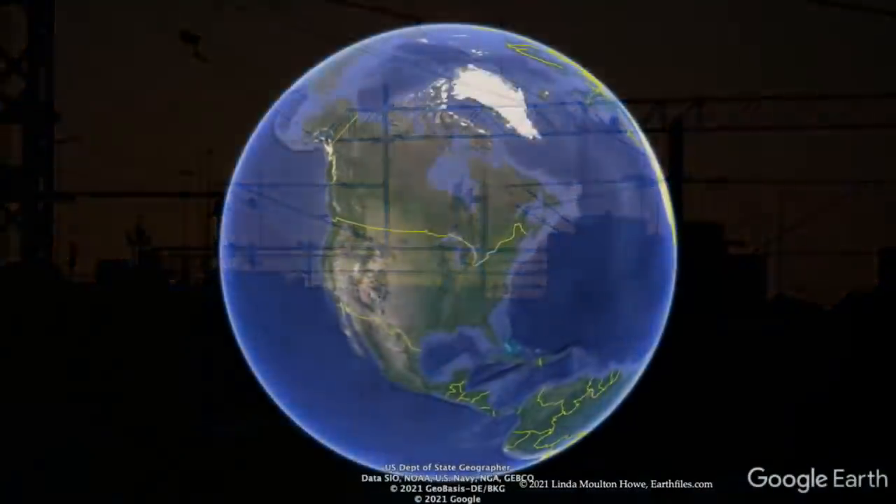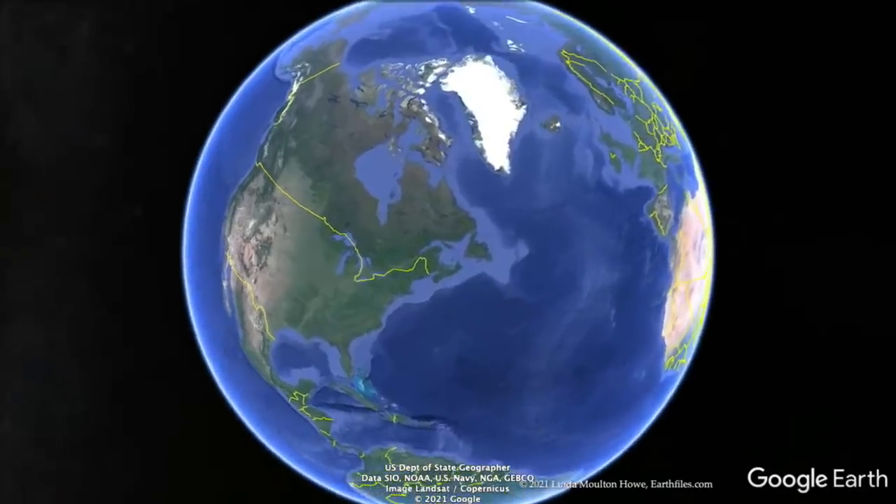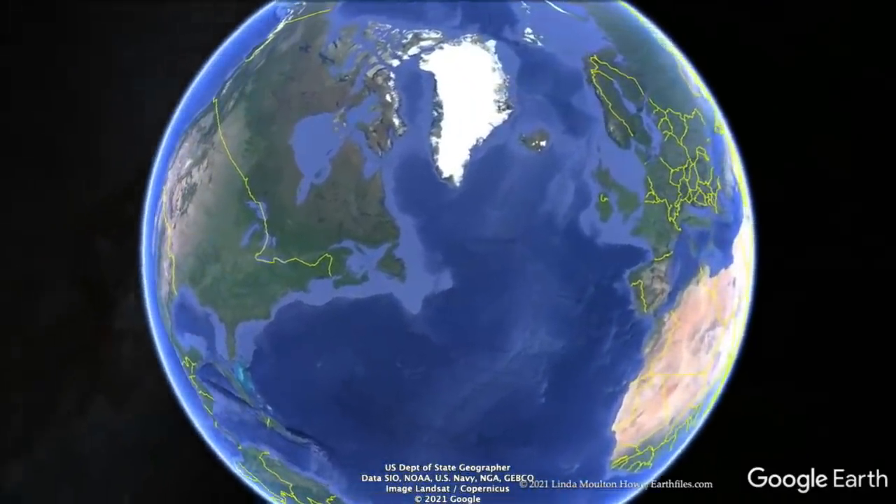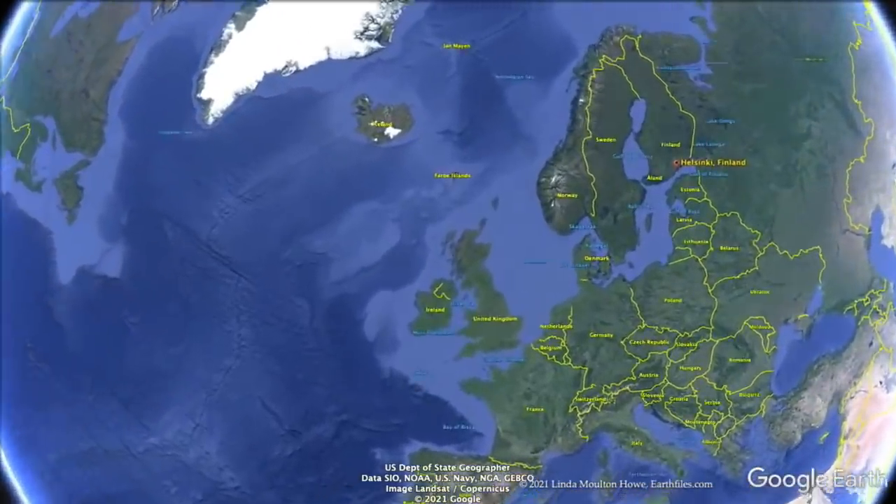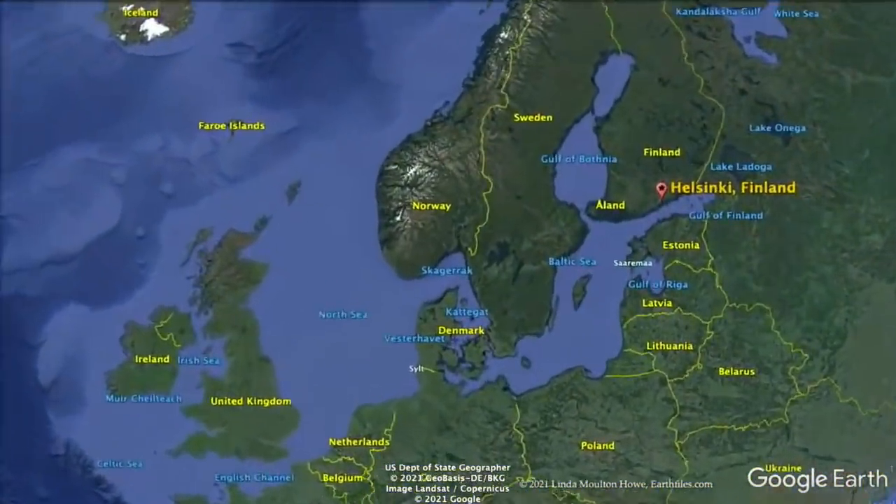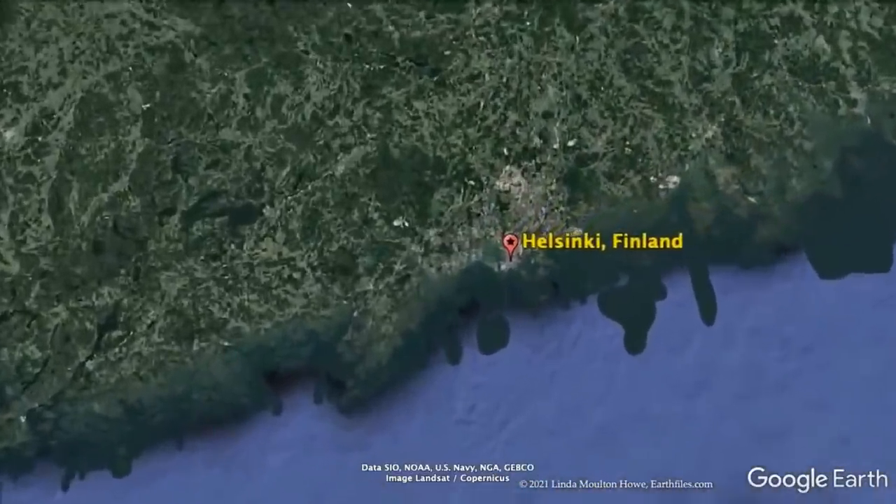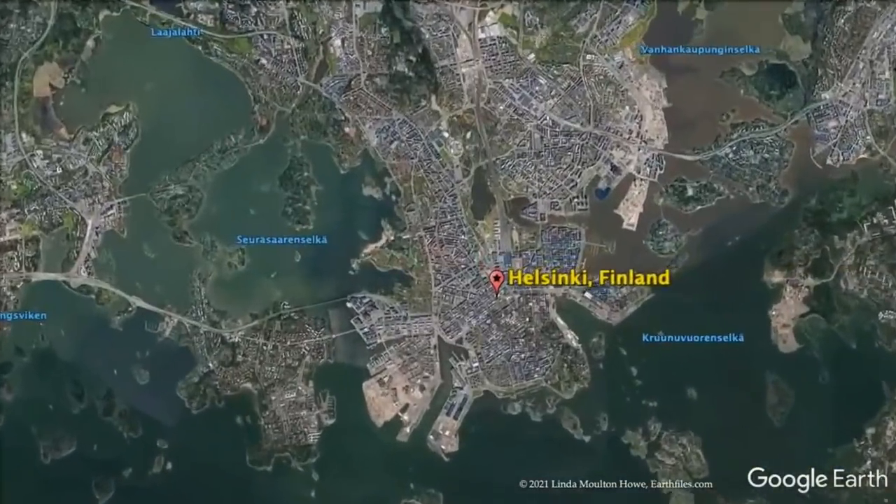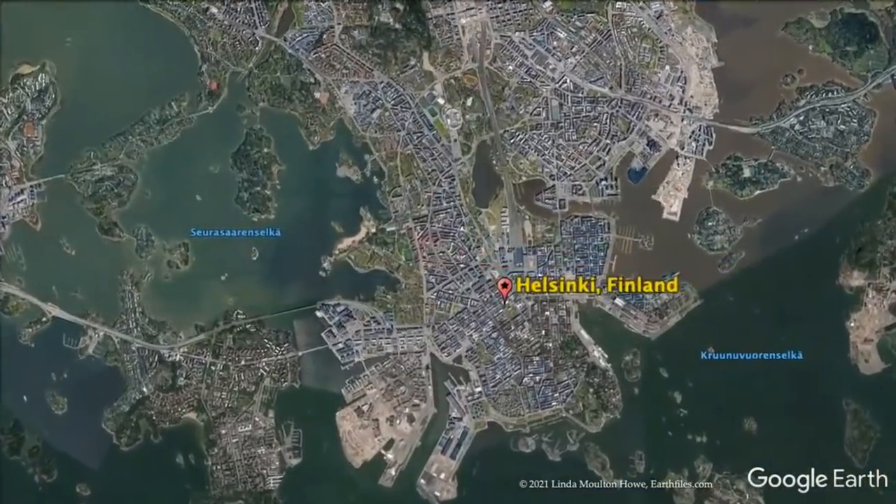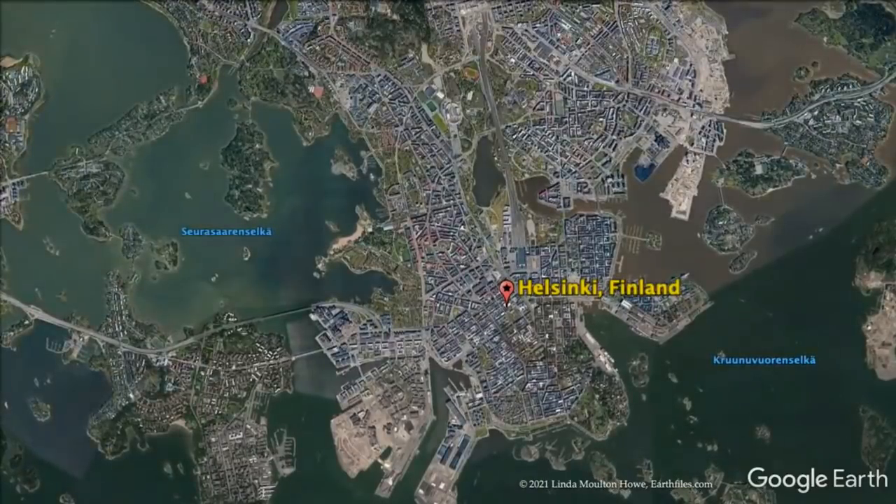Helsinki, Finland, is on the Baltic Sea, about 677 miles northwest of Moscow, Russia, and 704 miles northeast from Copenhagen, Denmark. Helsinki police received reports from 8 different neighborhoods, all describing a, quote, "hollow, explosive sound that was compared to a very loud gunshot," close quote.